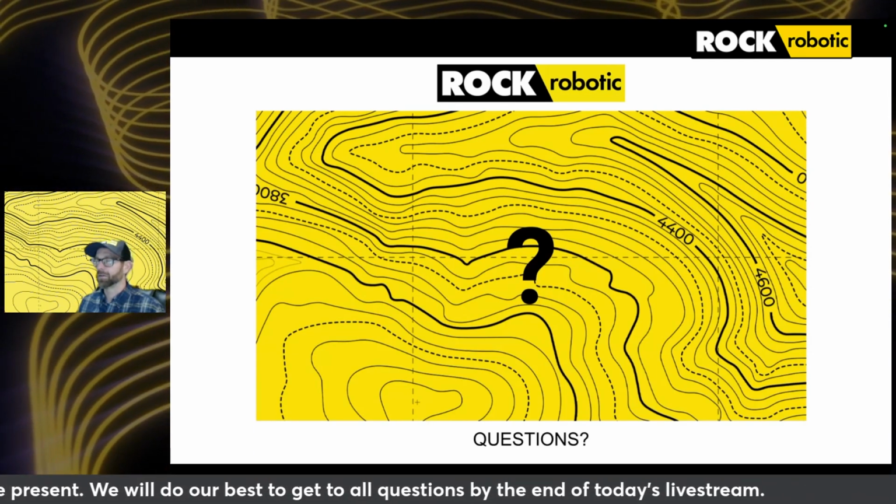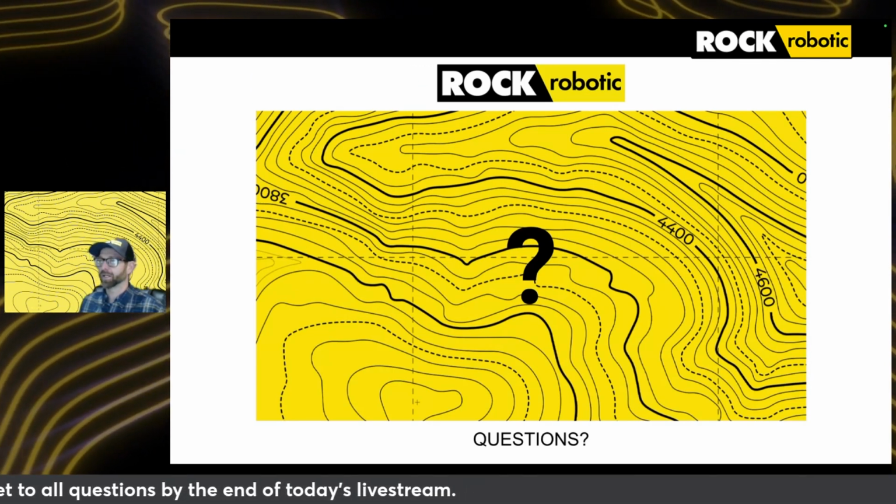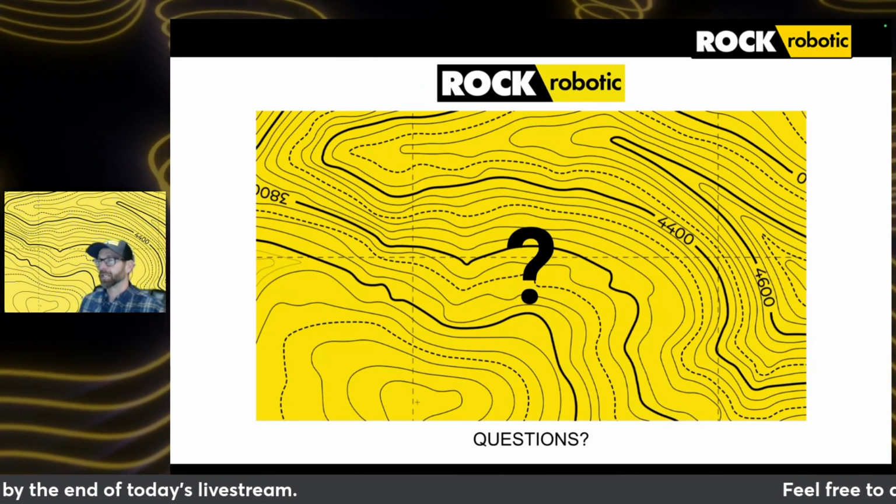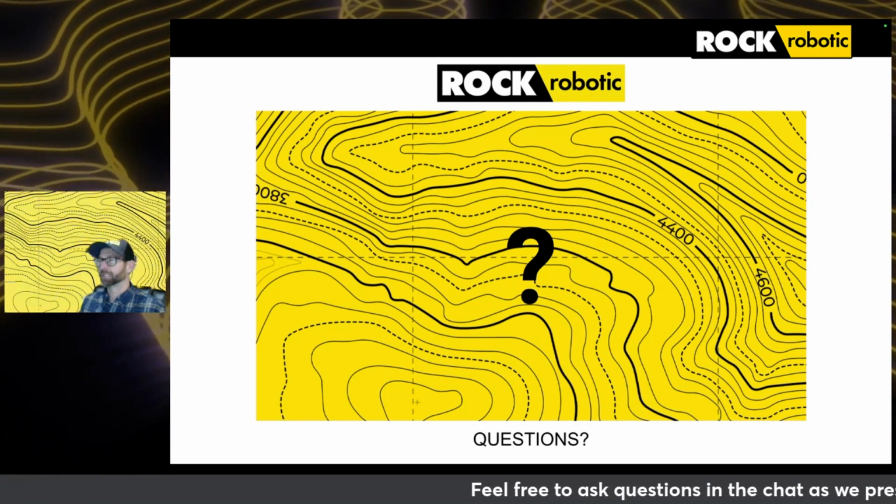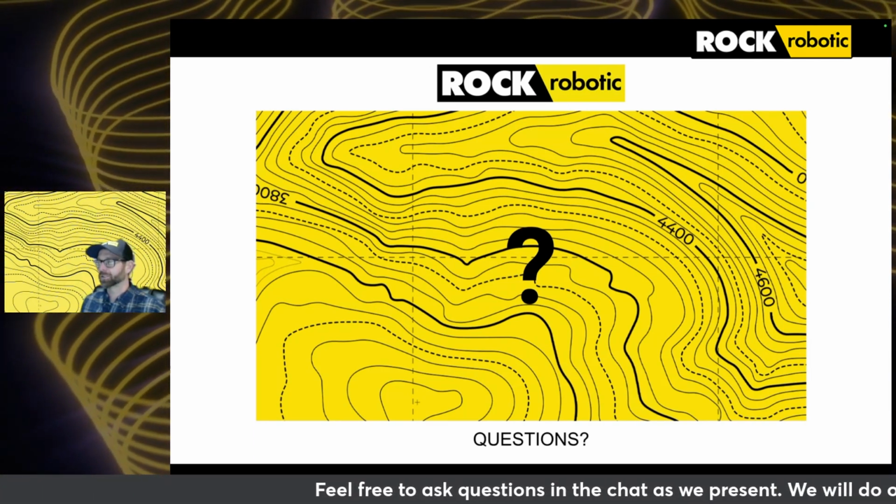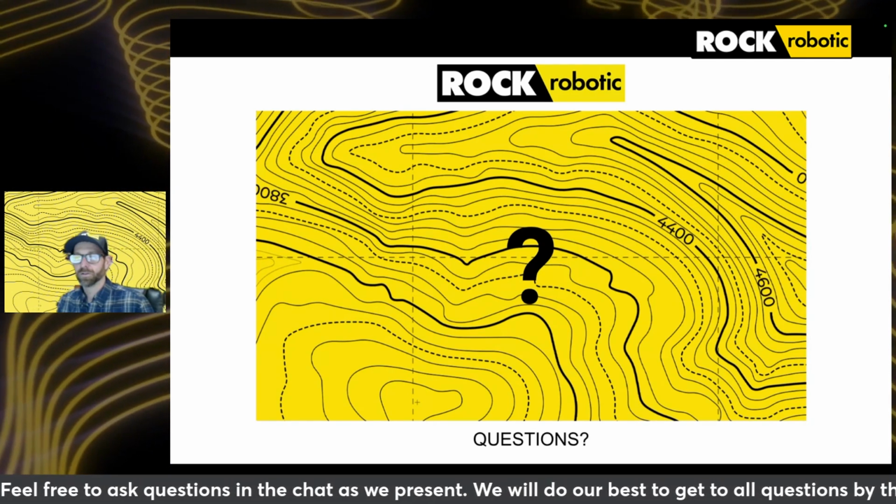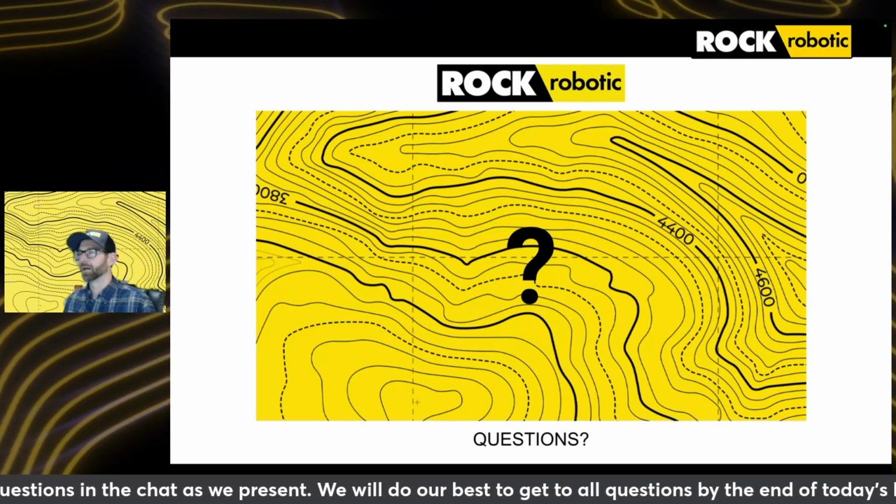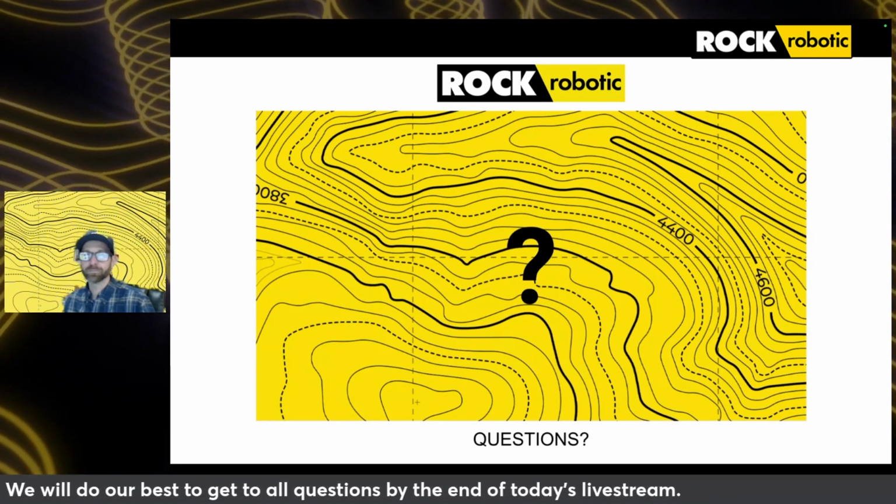So it may be different what you need for your drone-based survey versus your SLAM-based survey. Just because your SLAM data collection might be quicker than a drone-based site doesn't mean it requires any less thought. So really take the time to go in there and make sure that you've thought out how you want to collect data on site.